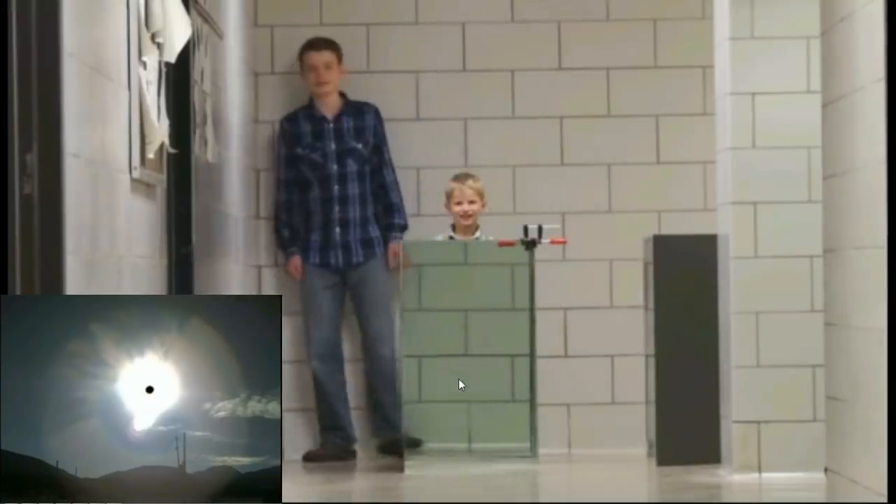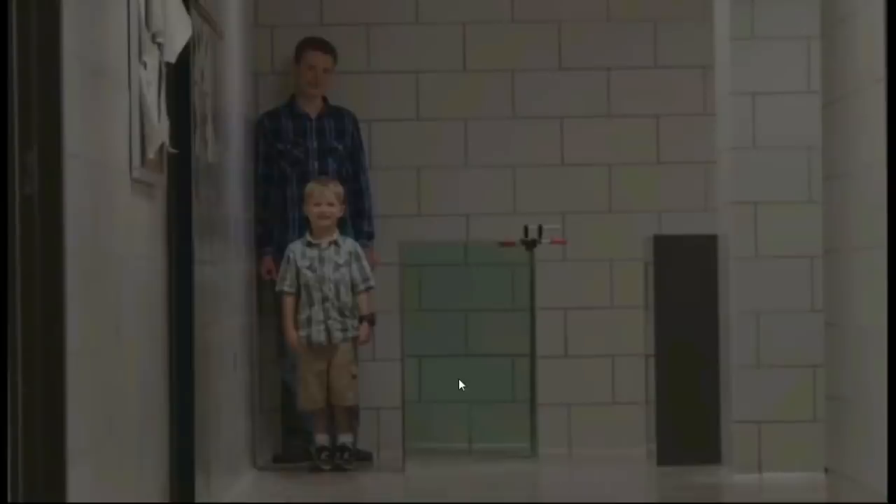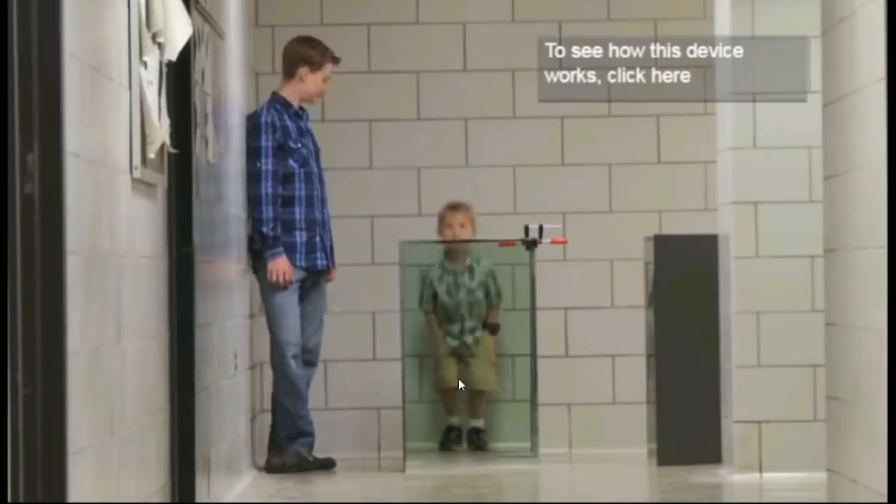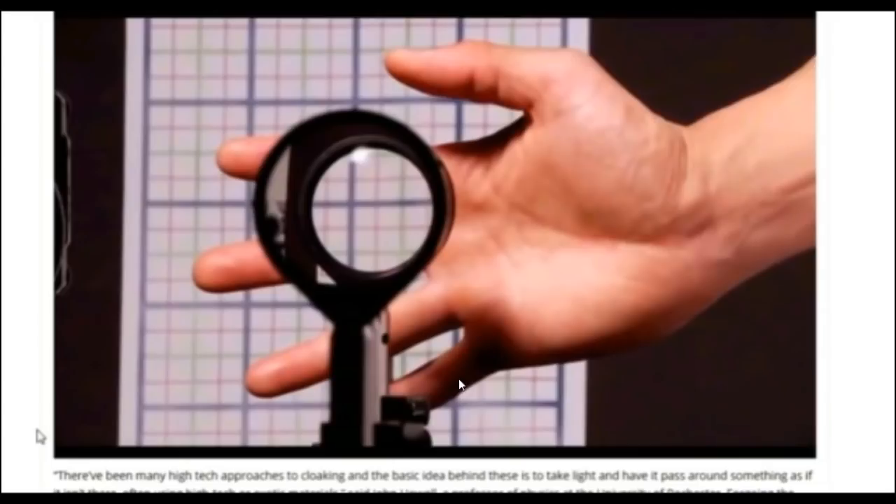Basically what you're looking at is misdirection, optical illusion, smoke and mirrors. So being truthful, it could be right in front of your face and you would never ever see it. I think that's a good indication of the lensing system that they've got in place.